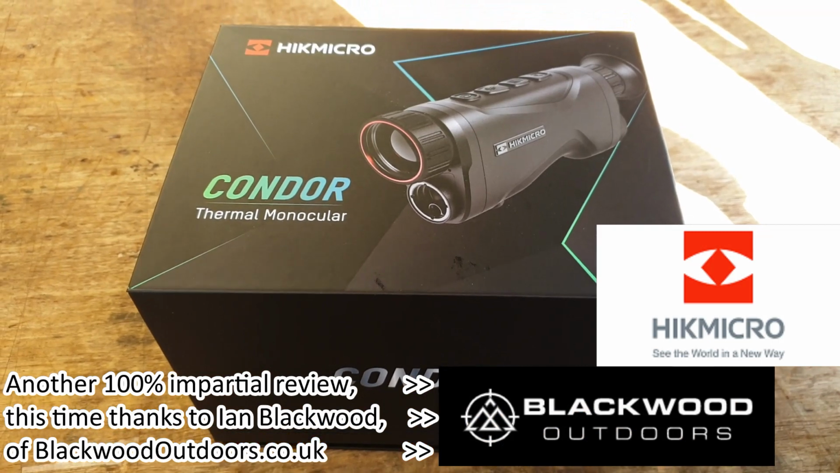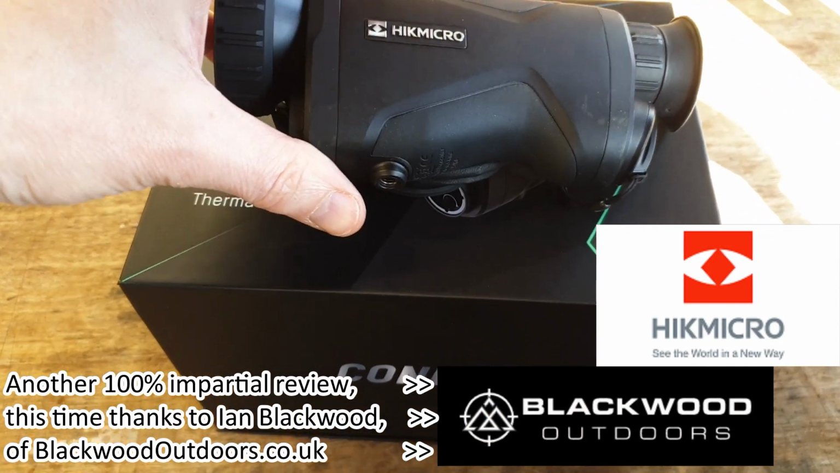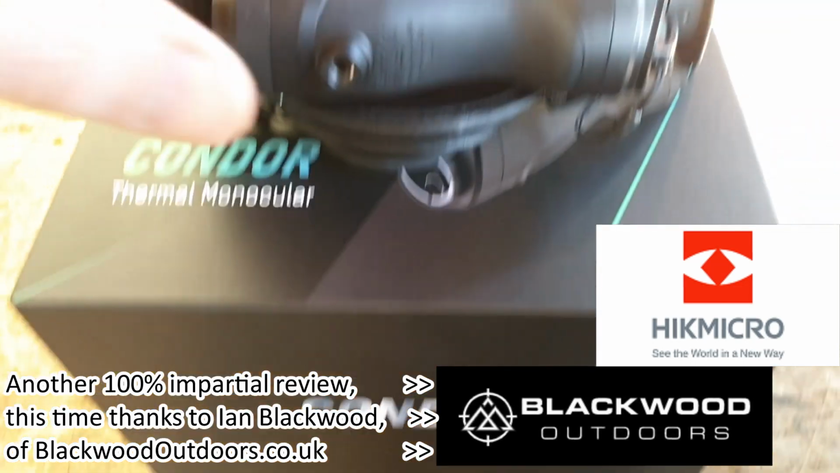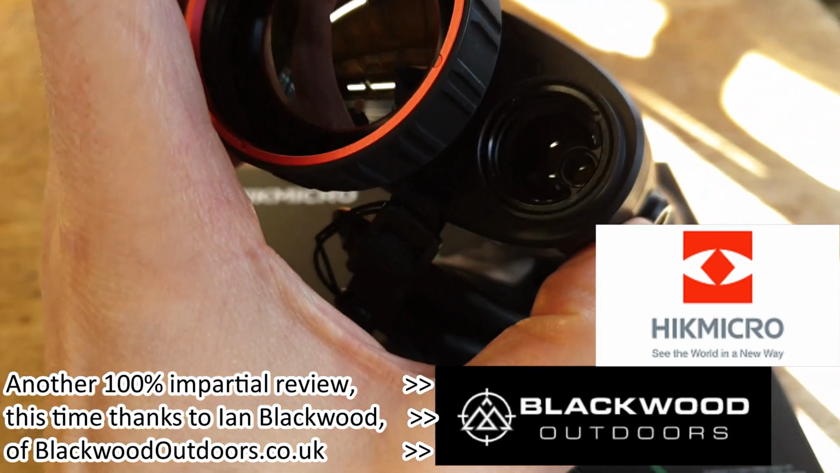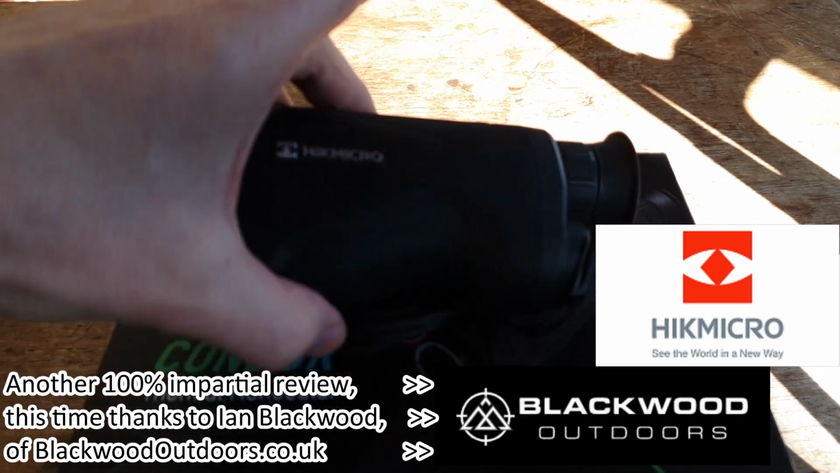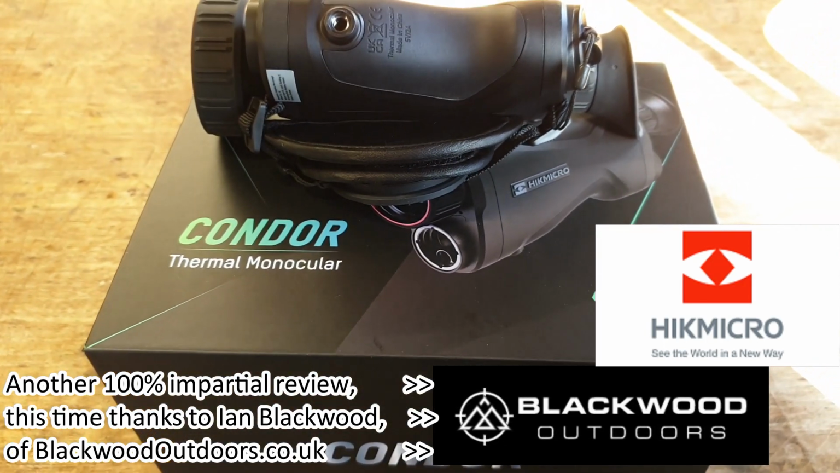Hi everyone. Now, what do you think we've got here? I think it's a bit obvious. We've got the HIKMICRO Condor on loan, which is the latest HIKMICRO thermal spotter with onboard LRF underneath the main window there. And rather than have me wobble about the box, let's pass it over to Guru Bruce.